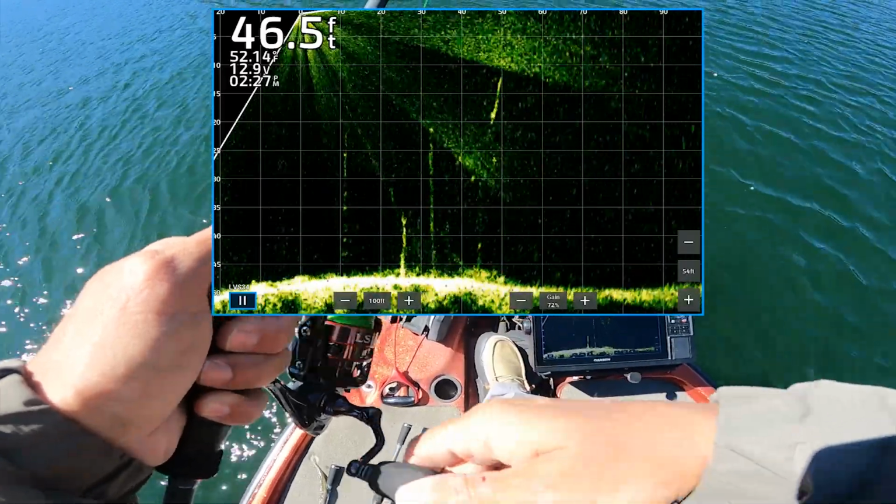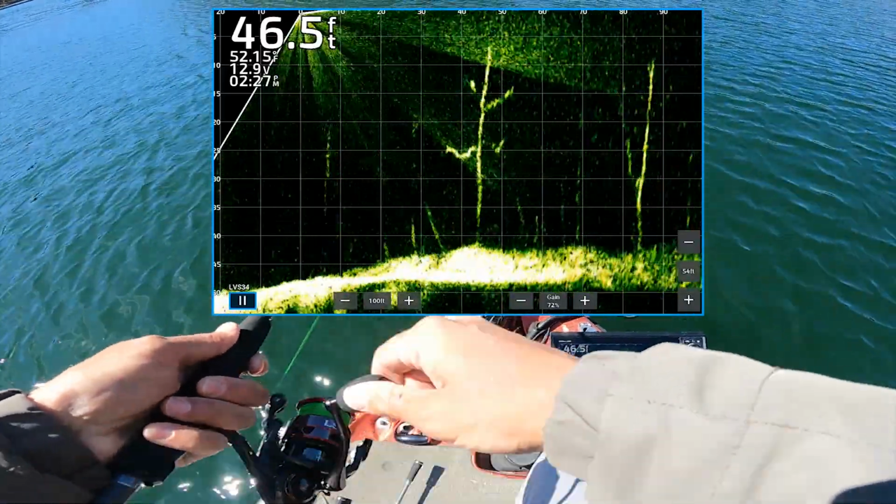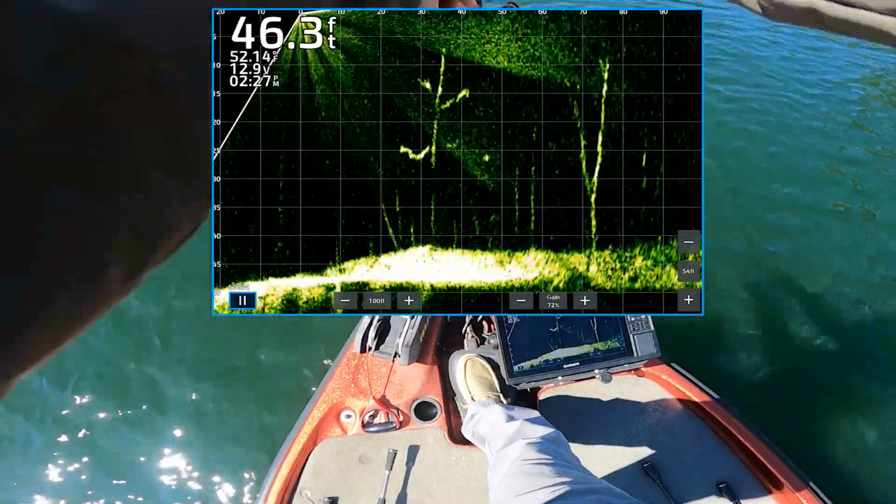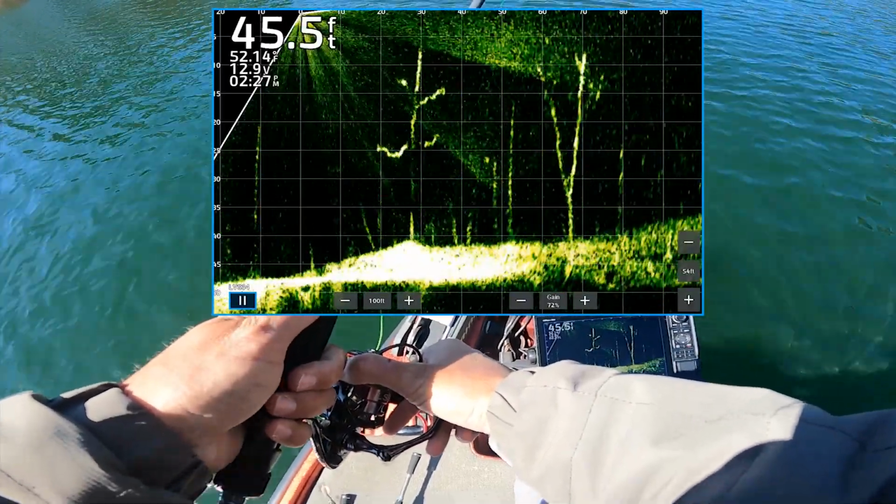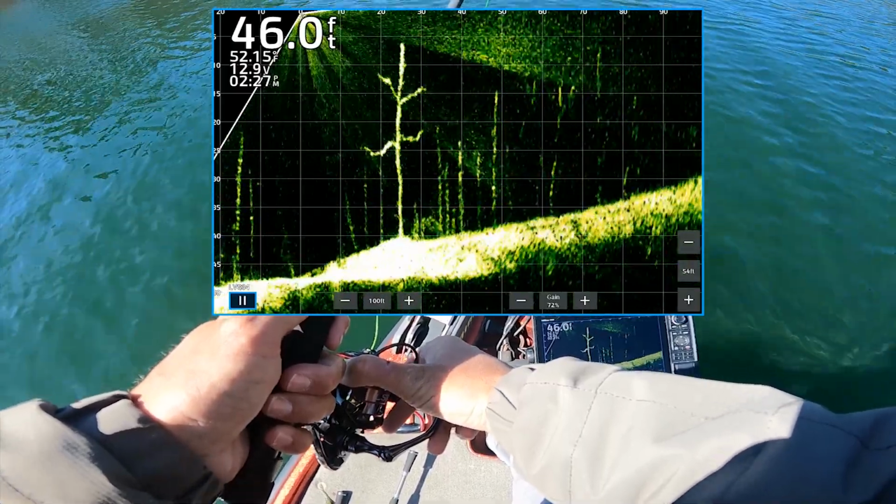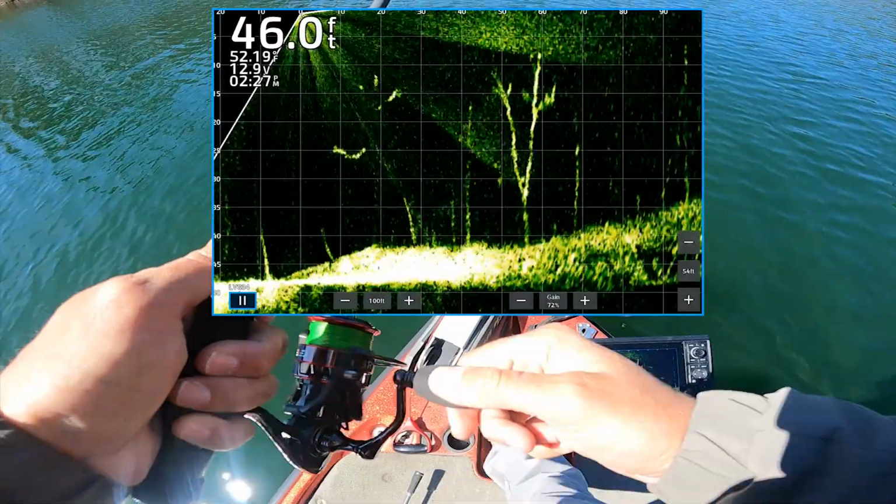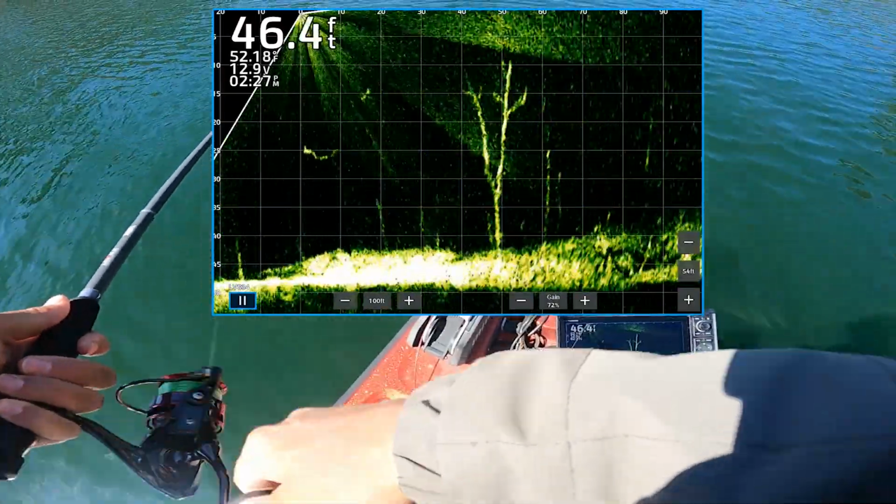That's a bass. He is dang jacked up, because of how they've been acting. You get that thing like that on them, they see it and freaking zoom. Oh, that fish is moving.